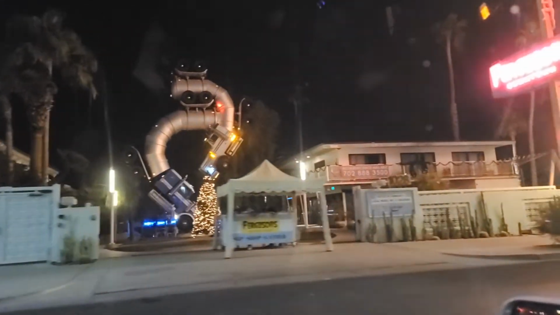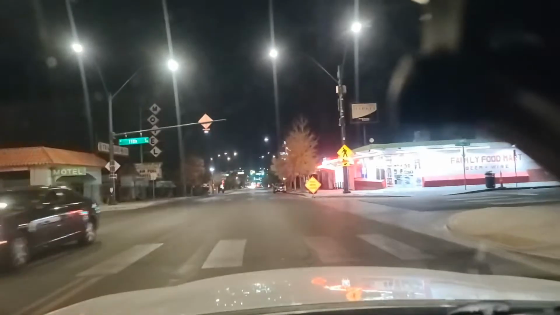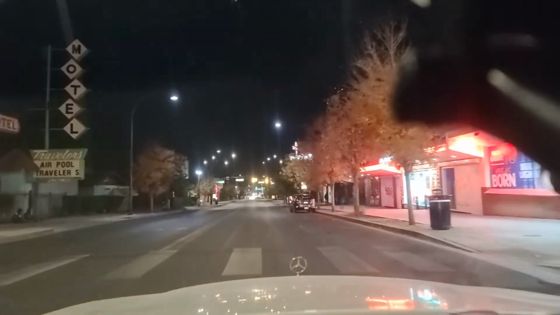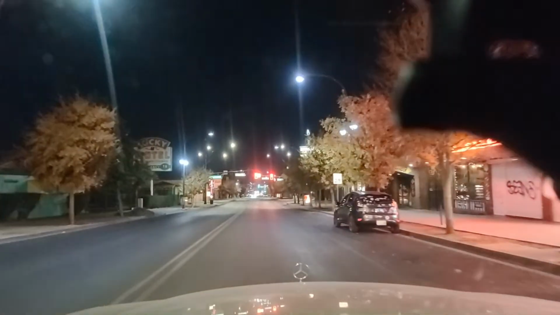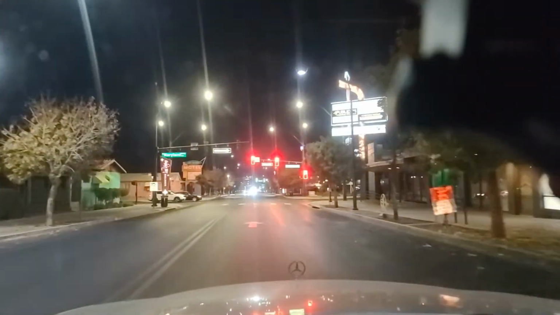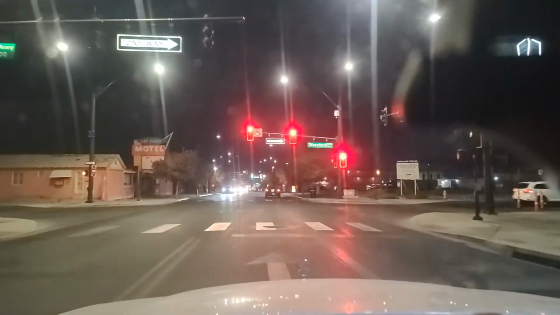That. Two semis that are joined together there. That's really interesting stuff. Art, right? That's what they call it, art. But I guess it's better than letting it sit in a landfill.